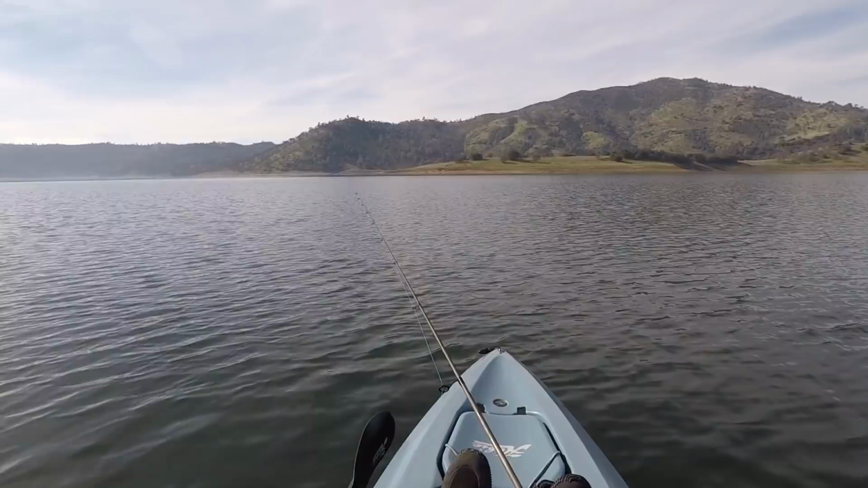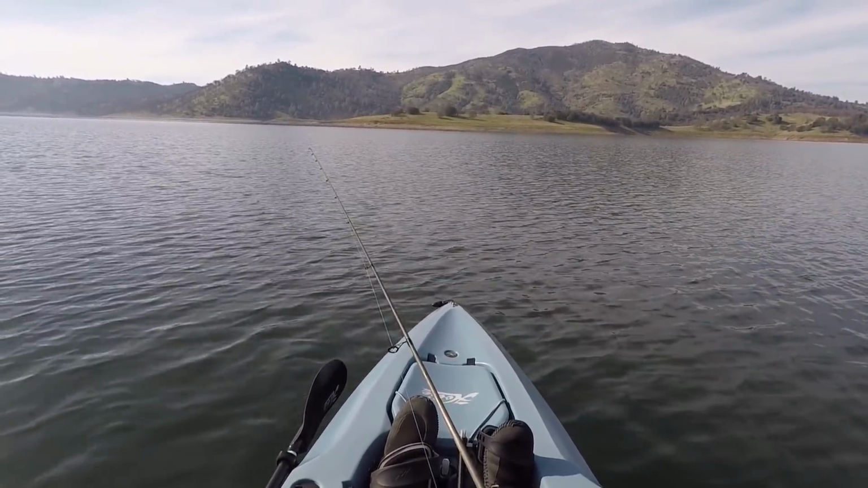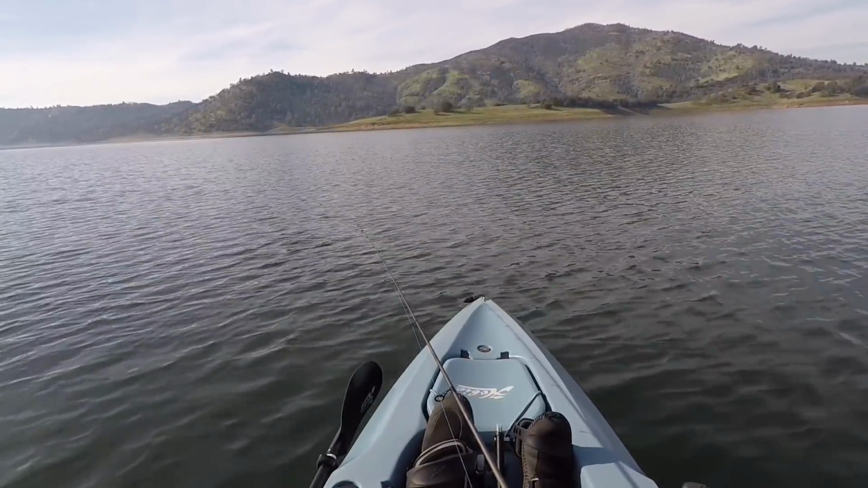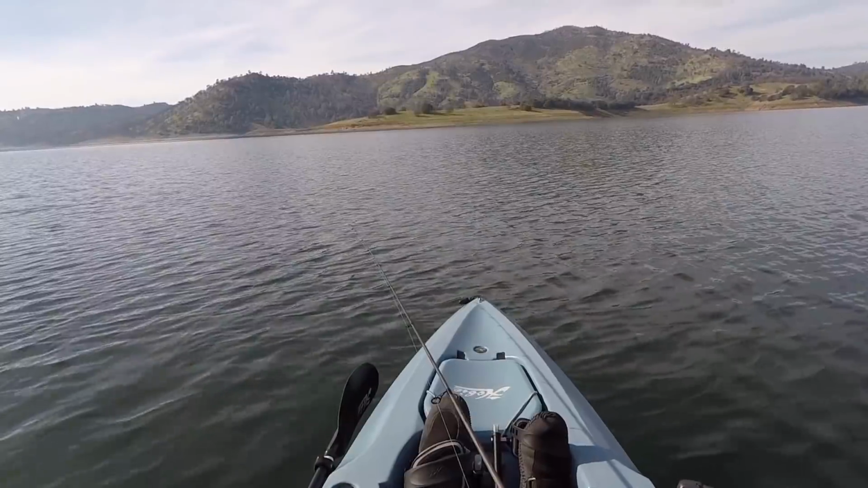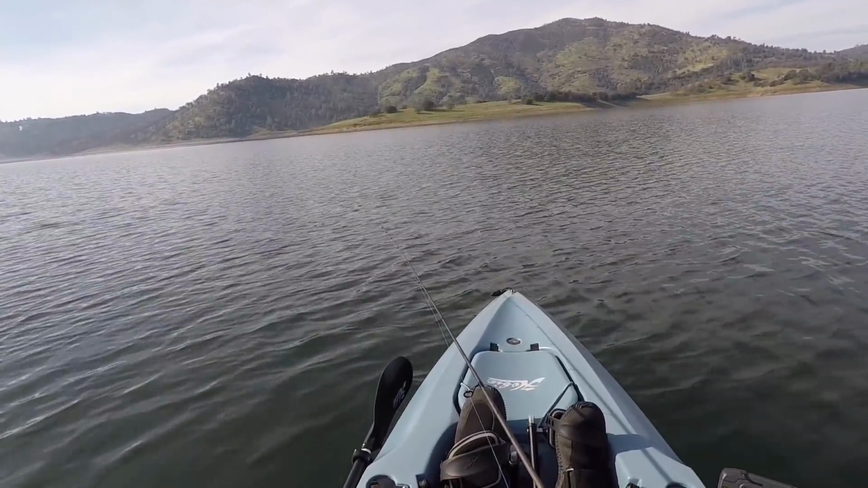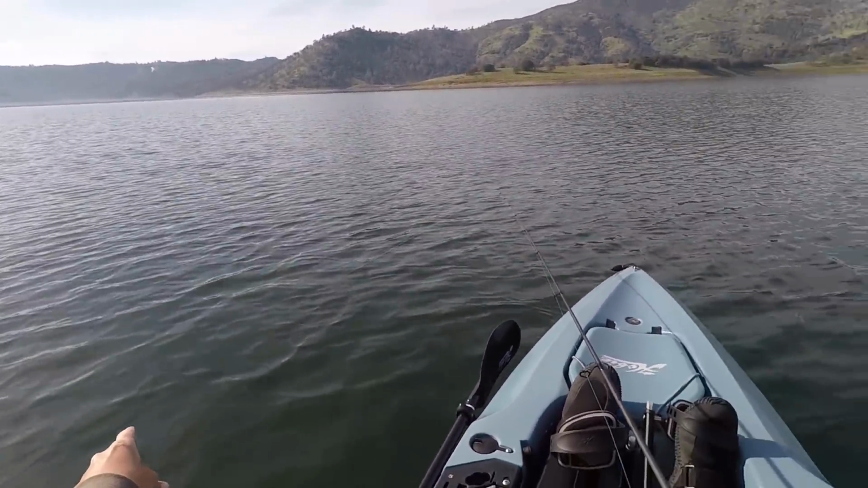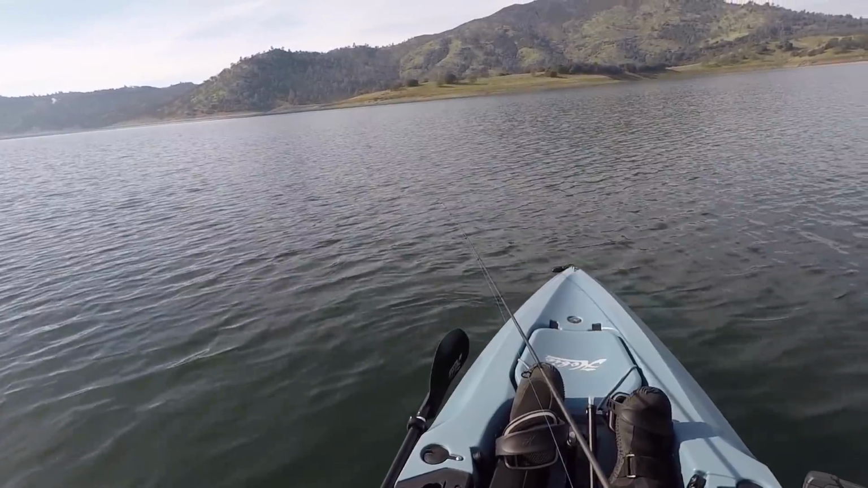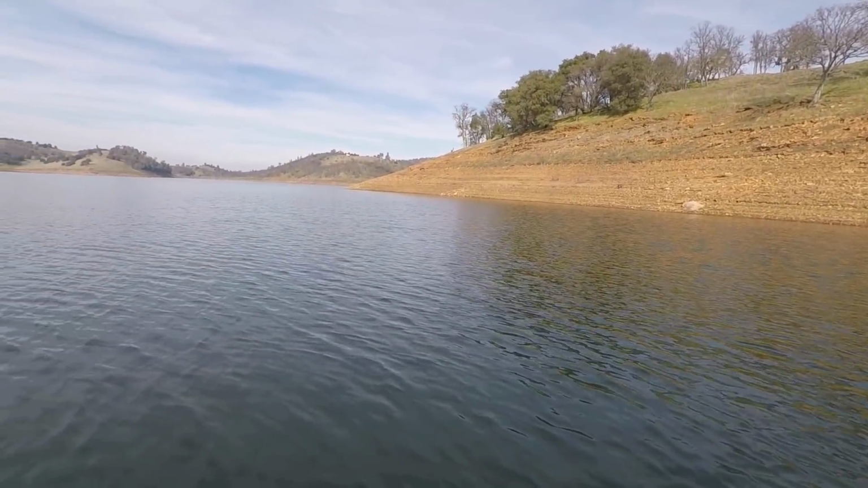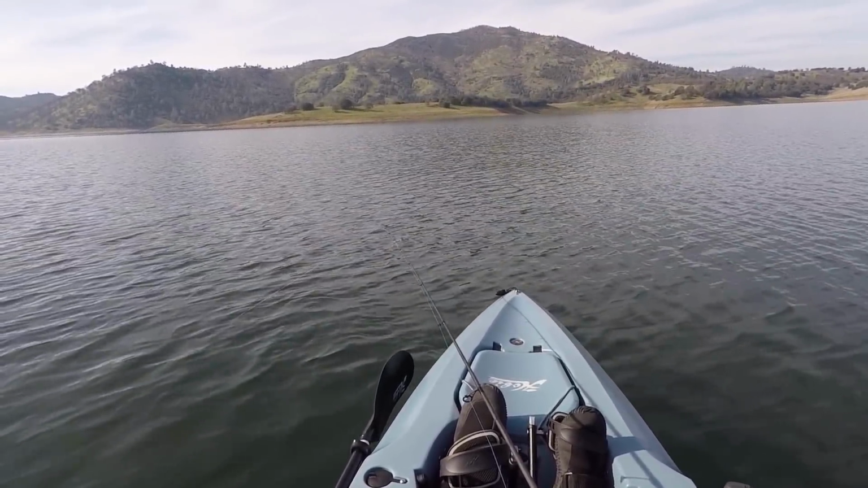The fish really aren't wanting a lot of action on this drop shot. They almost want it dead sticked, but not totally dead sticked. You know, they want some movement to it. So basically all I'm doing is reeling it in every now and then. I'm feeling some stuff, but for the most part, I'm just dragging it. Right now I'm in 40 feet, the bait's probably in about 45 to 50, and I'm just slowly drifting back towards the shore. And this is how I've been getting my bites.